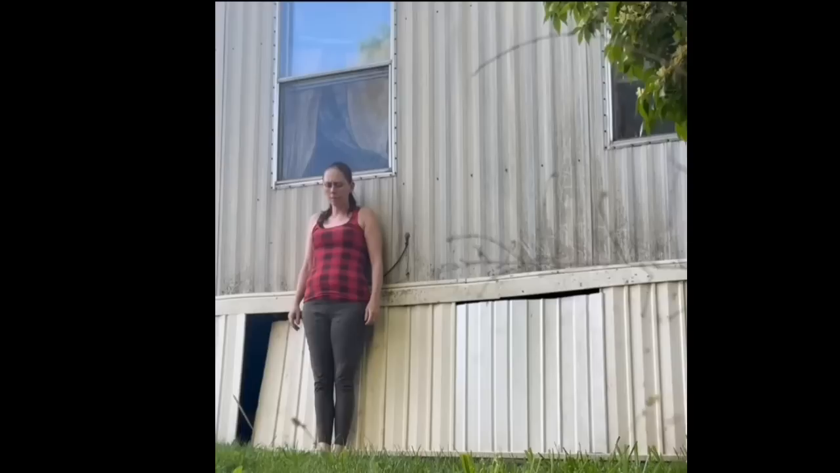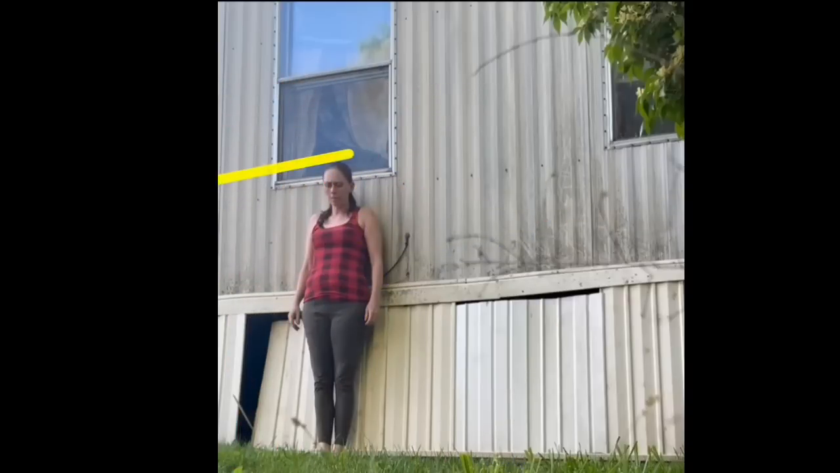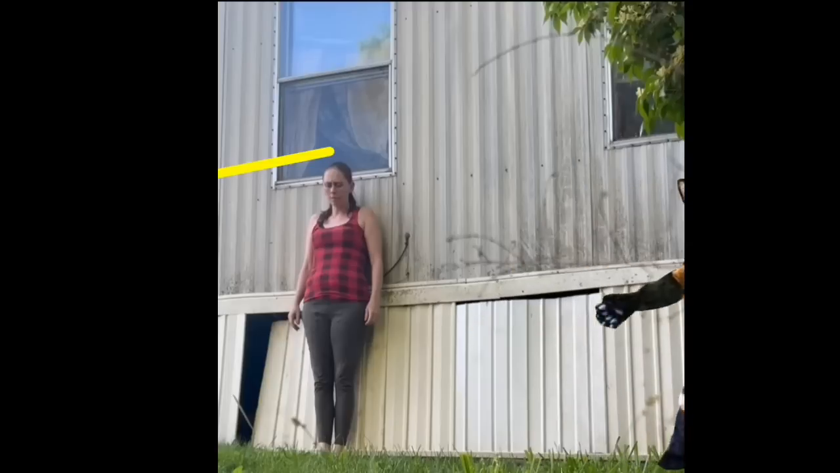Here's her window, right? So she said the camera line of sight would have been straight out, not on no downward angle, which means the creature would have been really tall. But it wasn't. You can tell by the thermal it was aimed like this angle. Now, you see the difference in size that would make as opposed to it being on a downward angle? There's a big difference there.